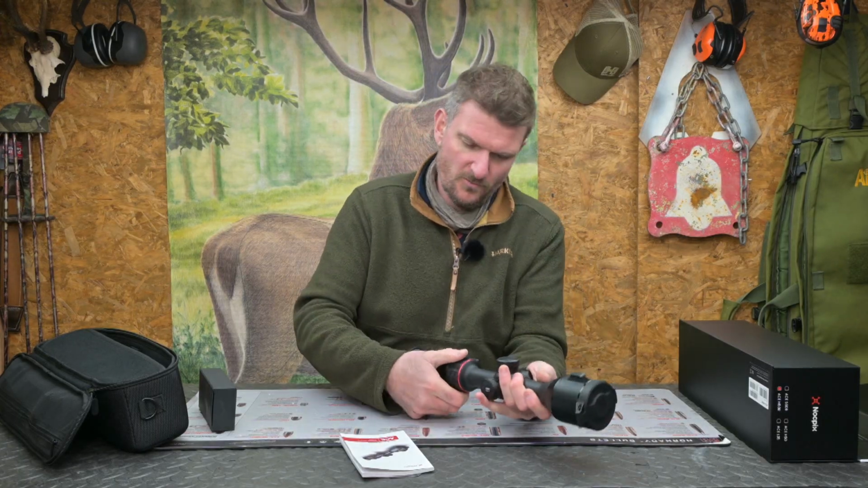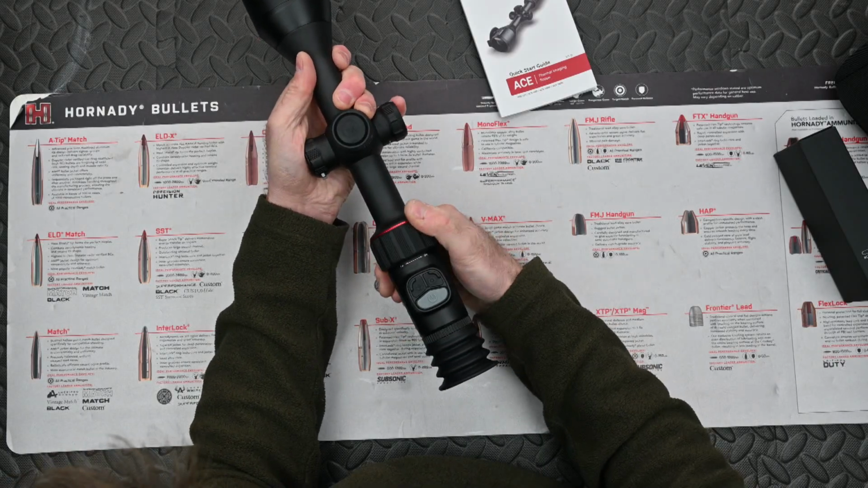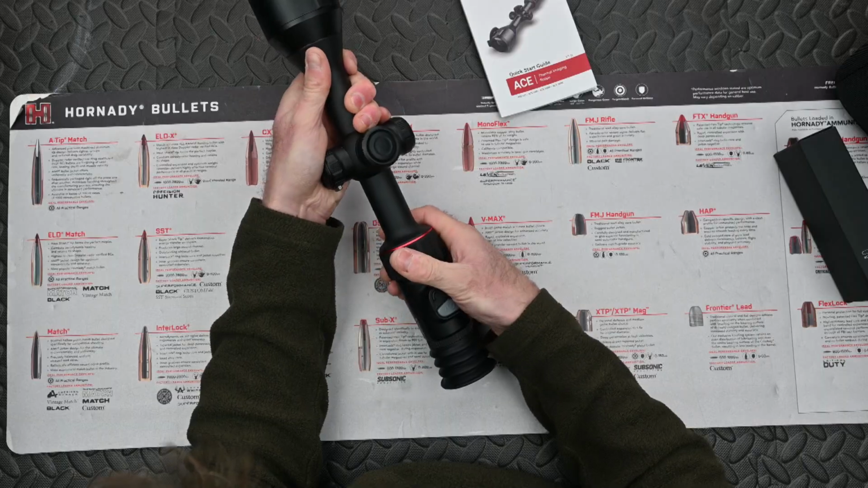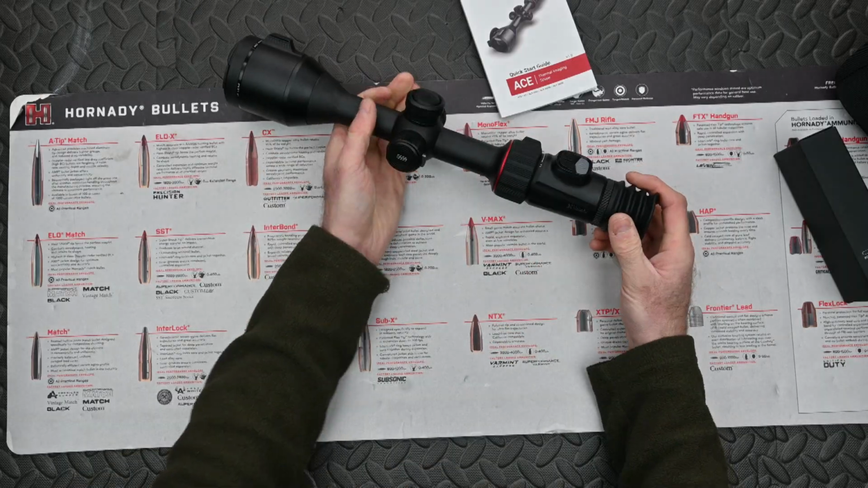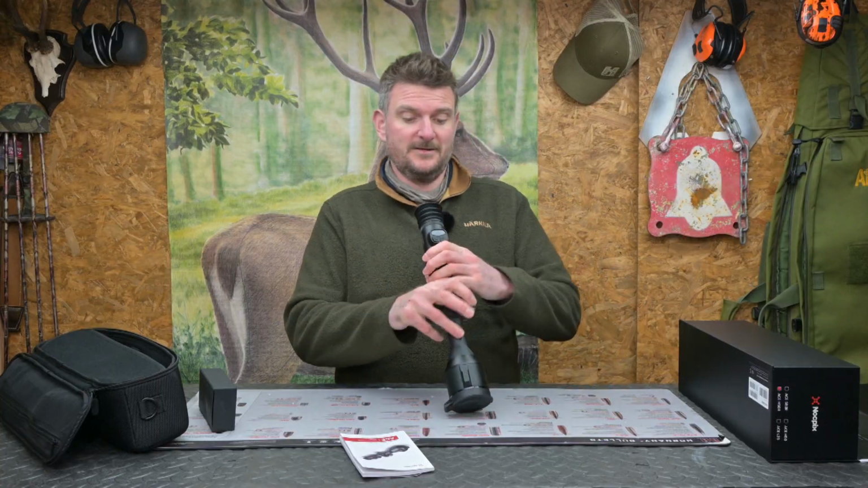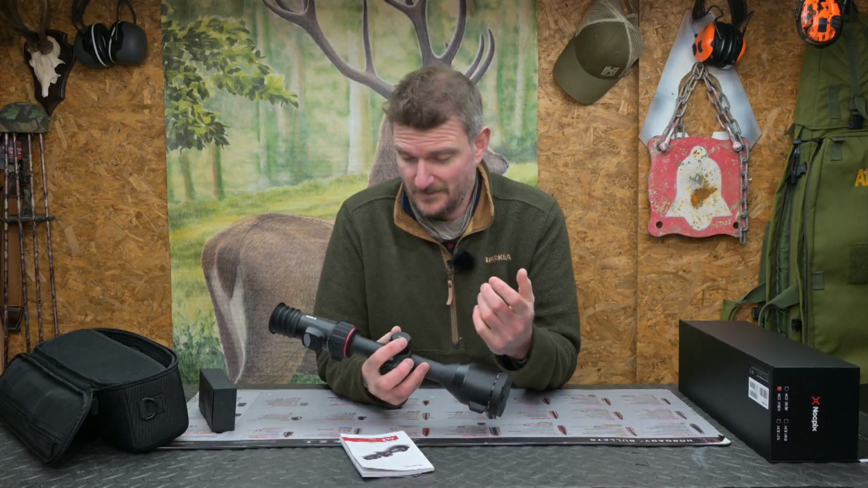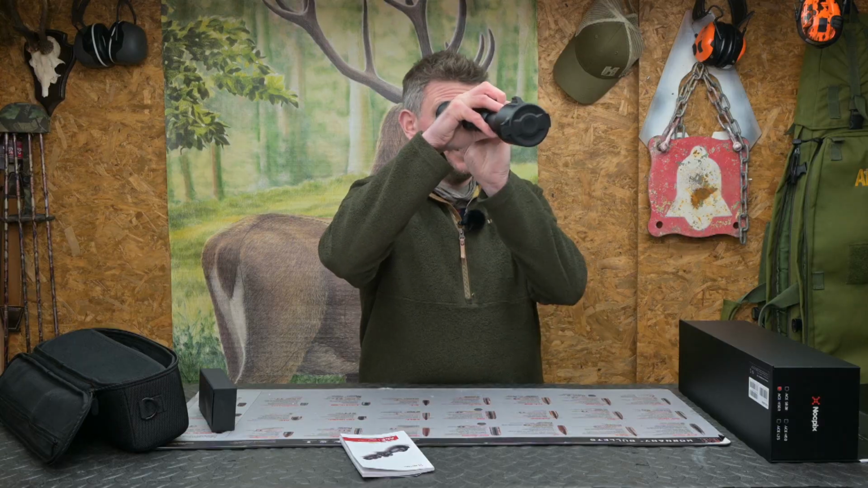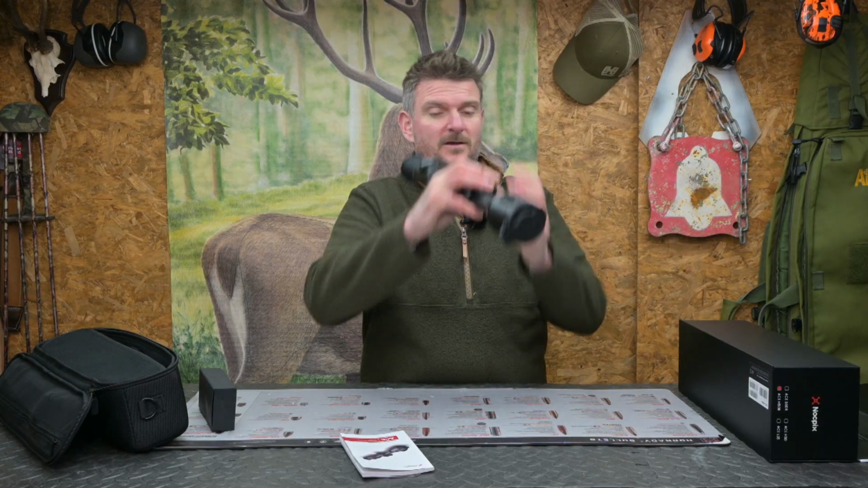And then we've got the zoom is apparently on a dial here, like on a regular rifle scope. So we go from 1 times to 3 times. That will be very interesting to see in the dark, because zoom is something you often want to control the most frequently, because you need that low zoom for the field of view, pick up your target, then you might want to move in for that more crystal clear shot.